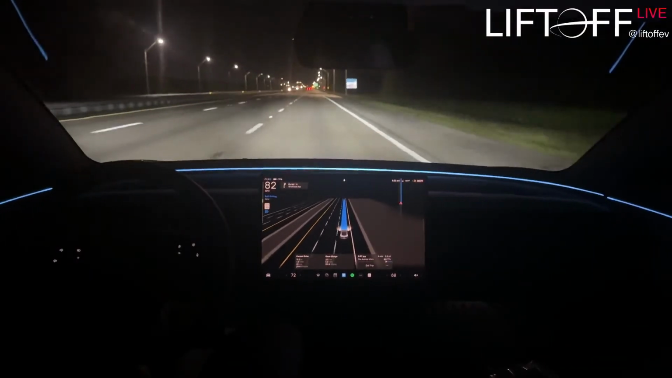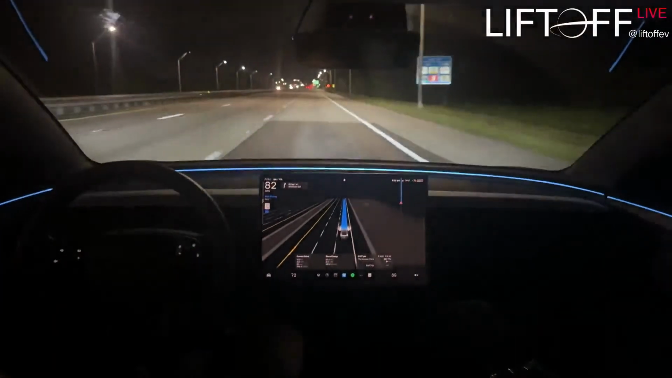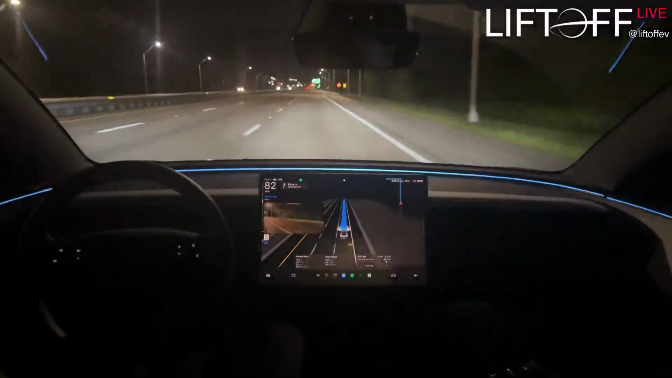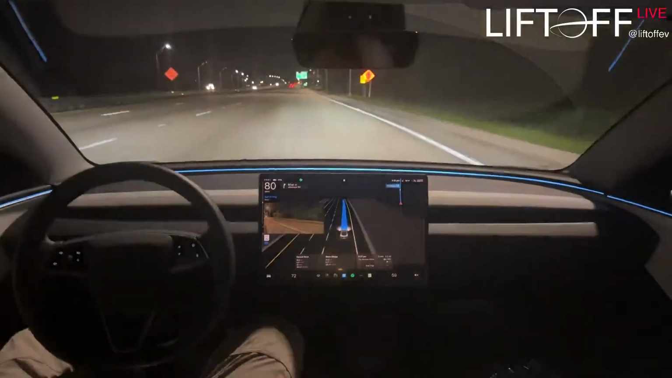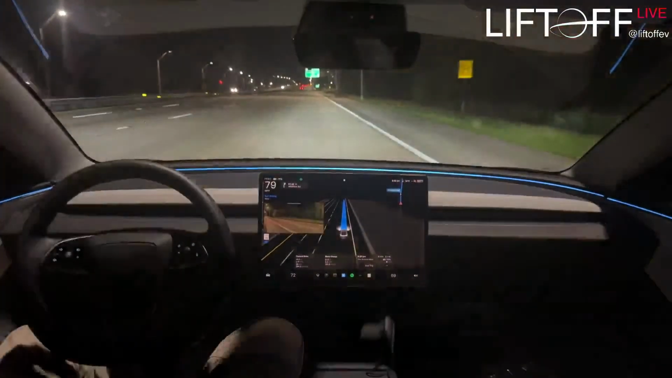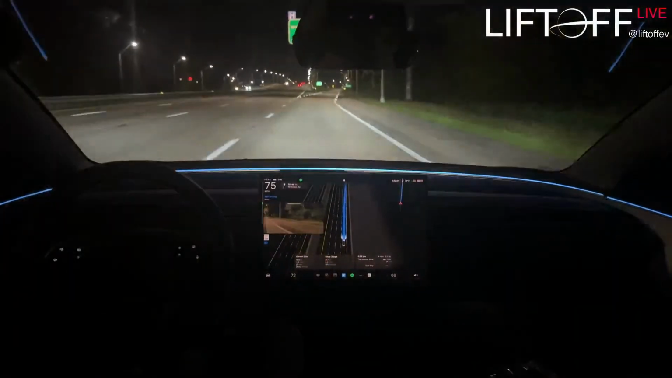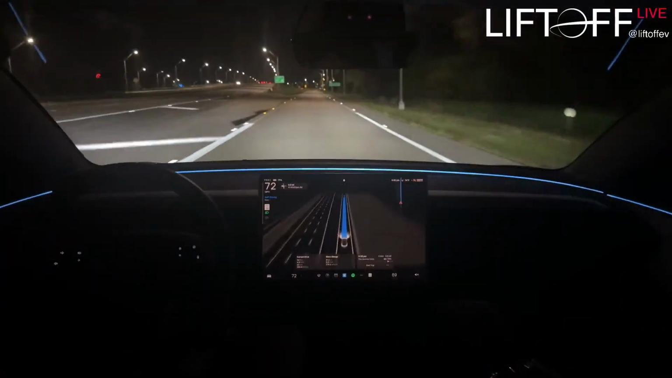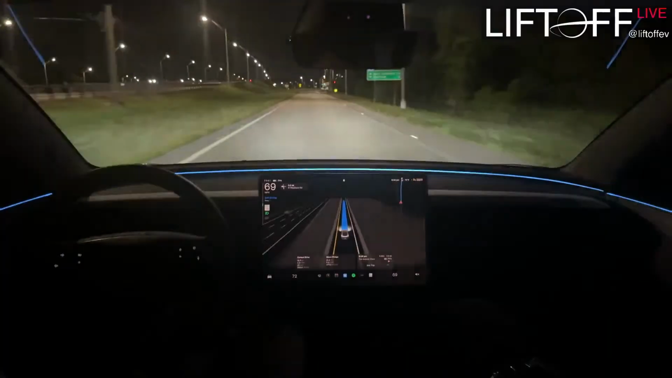So far, version 14 is feeling pretty smooth, pretty confident. But I don't feel like I've gotten into any situations that would really put it to the test as far as, quote unquote, sentience. I feel like everything it's done so far it could have done in 13. There were just little quirks about how it did it in the last version that weren't always ideal, but they weren't unsafe either.